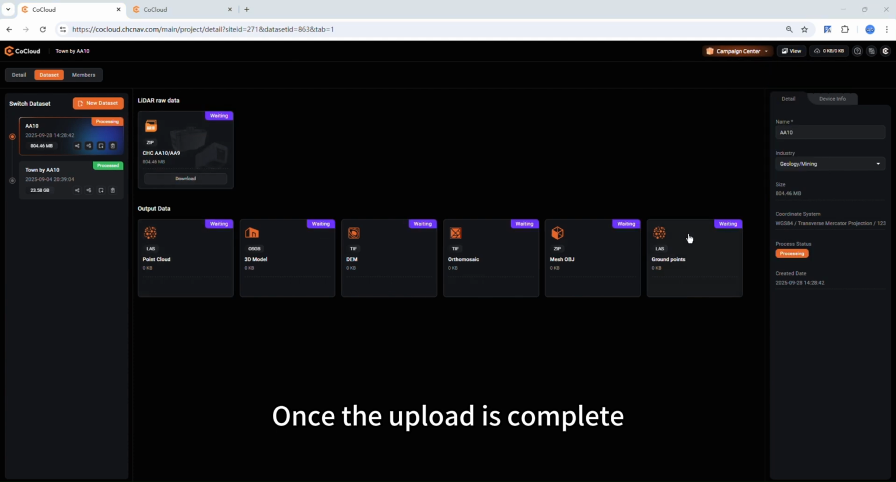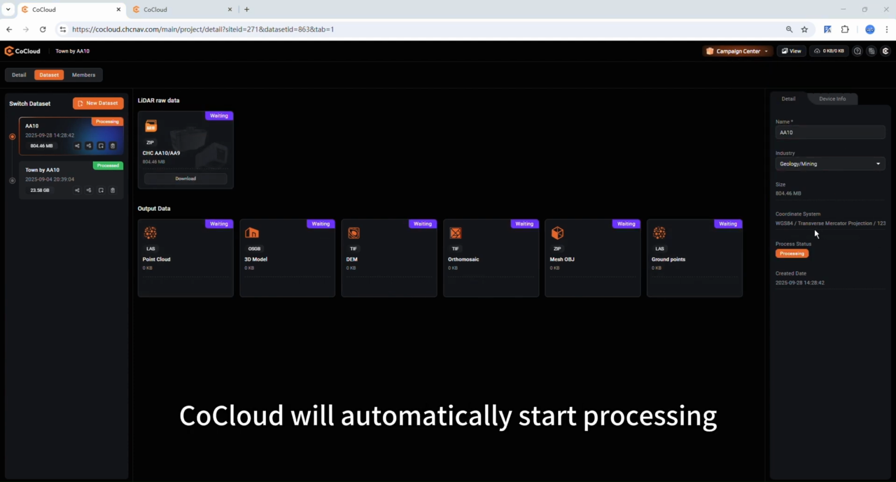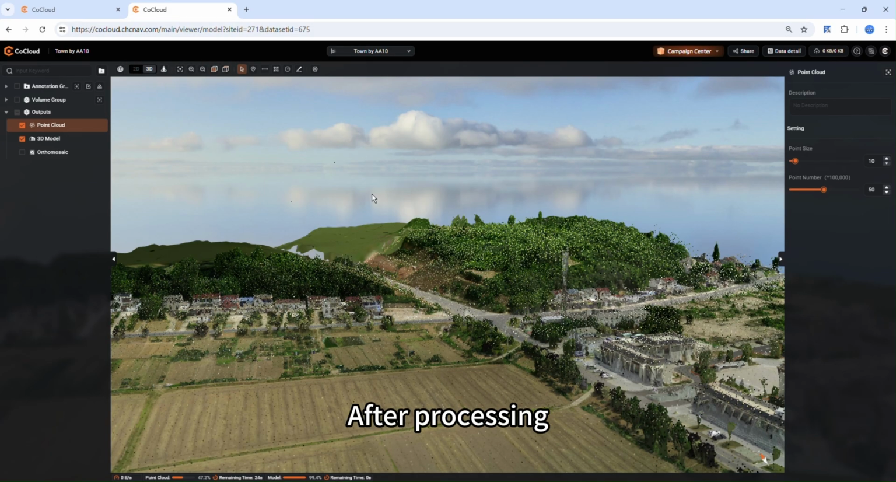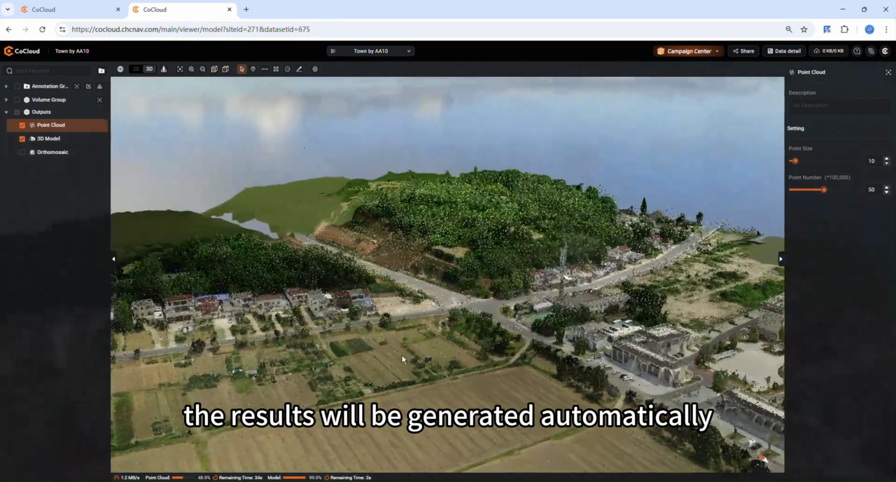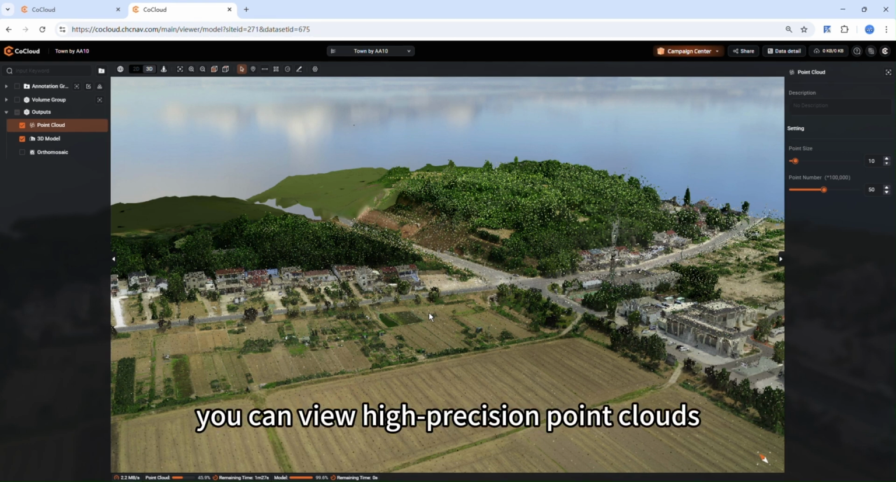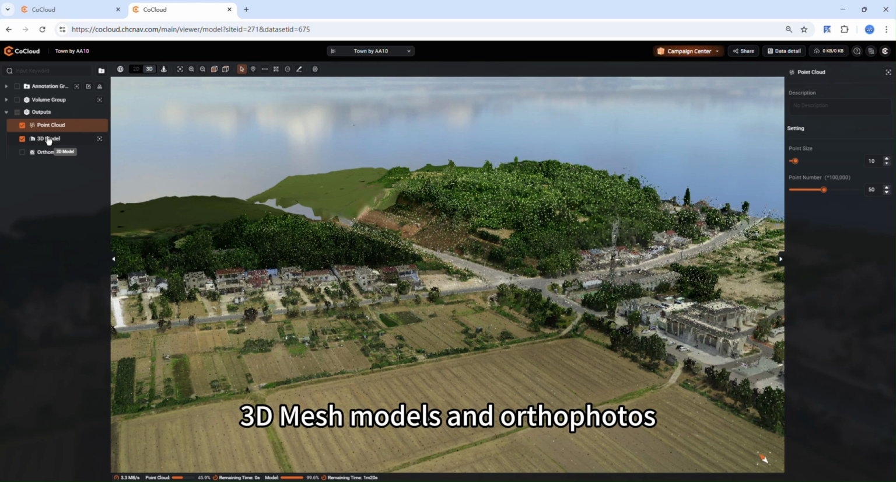Once the upload is complete, KaCloud will automatically start processing. You can check the task status in the task details. After processing, the results will be generated automatically. In your dataset, you can view high-precision point clouds, 3D mesh models, and orthophotos.